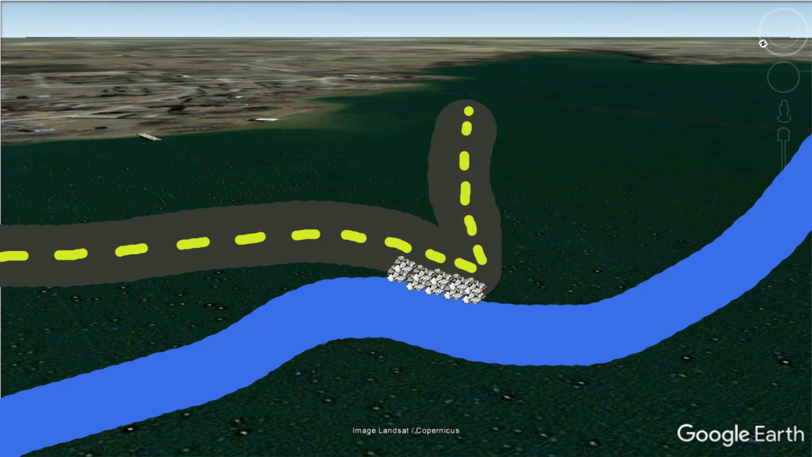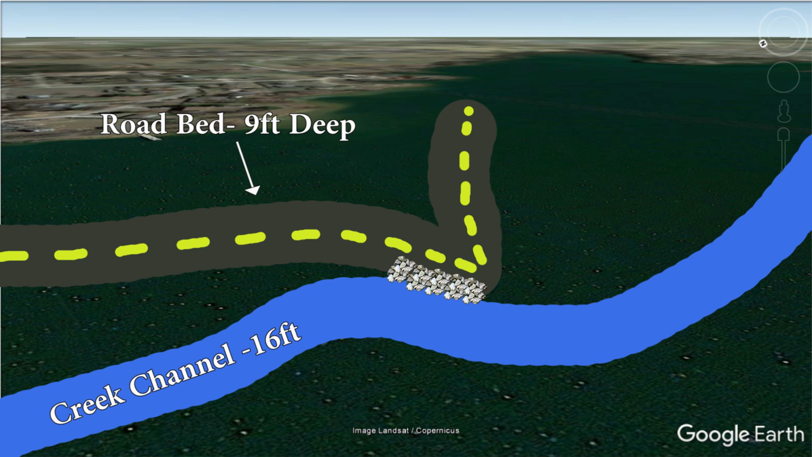Let me show you a graphic of it right now to show you exactly where these fish are sitting. So here's the spot we're fishing today. All it is is a road bed out in the middle of this lake. And there's a creek channel that runs up right against the corner of this road bed, creating a sharp drop from 9 to 16 feet of water. And these fish are positioned right on the corner of this road bed, right on that drop.